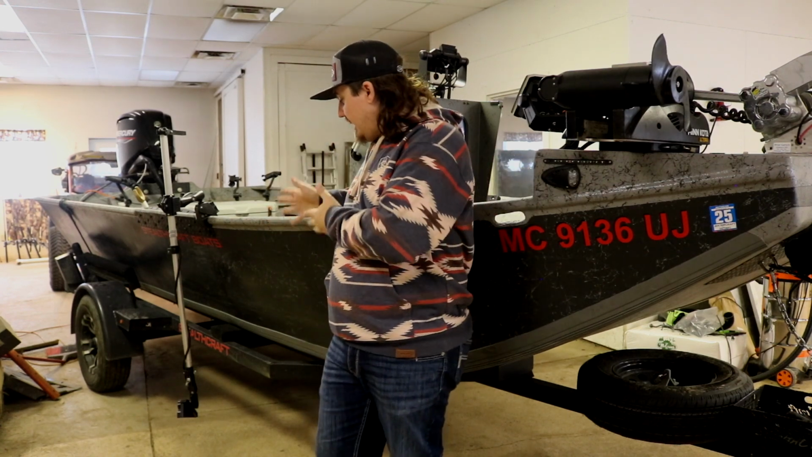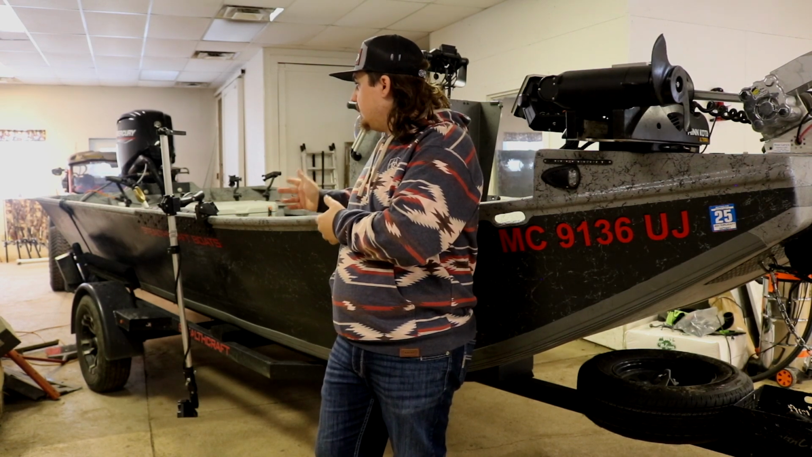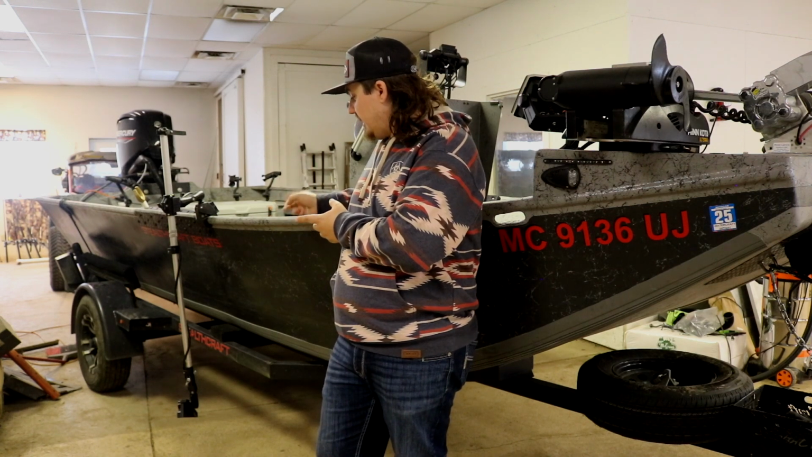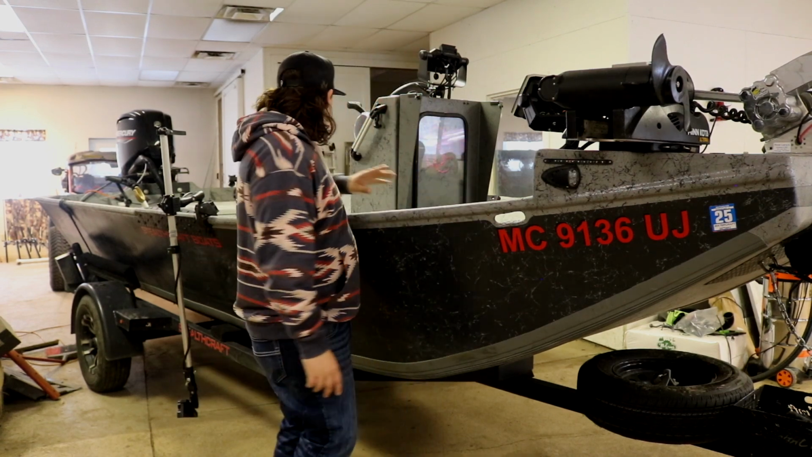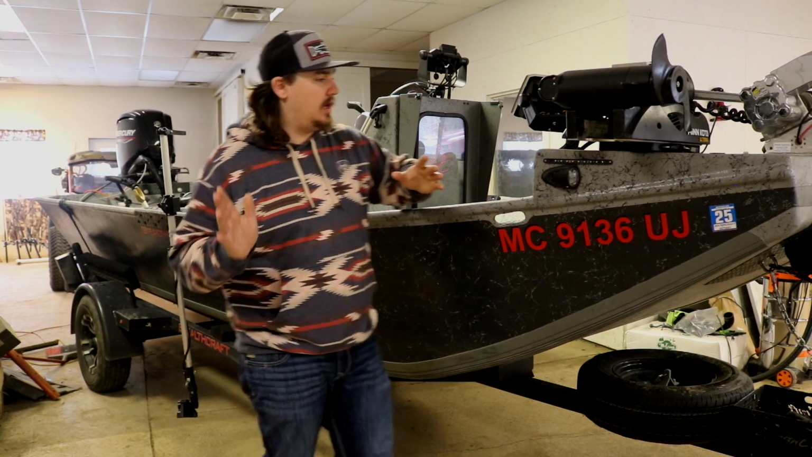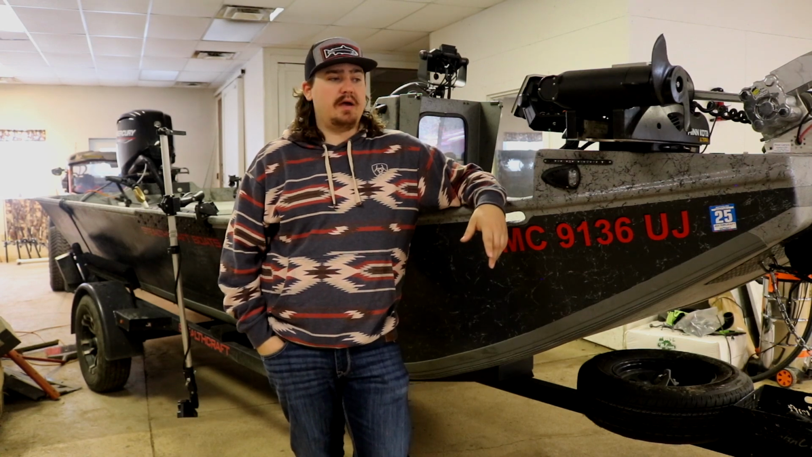I haven't used the down mode on this just because I haven't done any vertical jigging. Once I get over to the Detroit River and we start walleye fishing in the next couple weeks, that's going to go in down mode. It's probably going to get moved up to the front of the boat, or stay there if we're back there, depending on where we're at in the boat. We're going to use it for vertical jigging in down mode, and we'll see how that works.